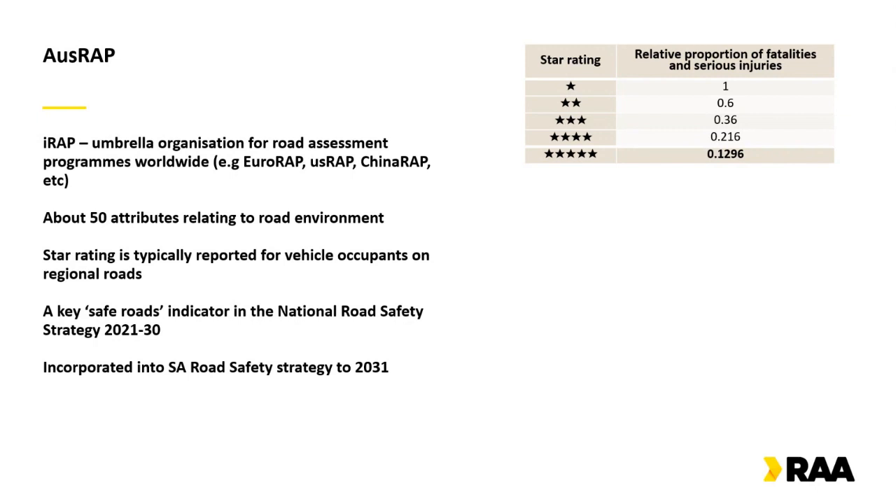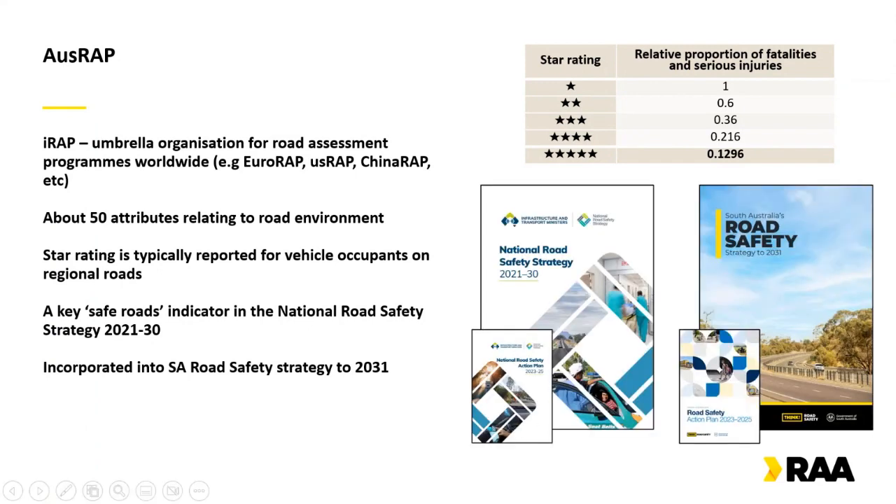So also the star ratings are a key measure in the current national and state road safety strategies, where the target is to have 80% of travel on high-speed regional roads at 3 stars or better. This is something that REA welcomes. It's something we've been calling for quite a few years, and it's a good way to measure the level of success and the level of improvement being made on our roads, and how that progresses over time.